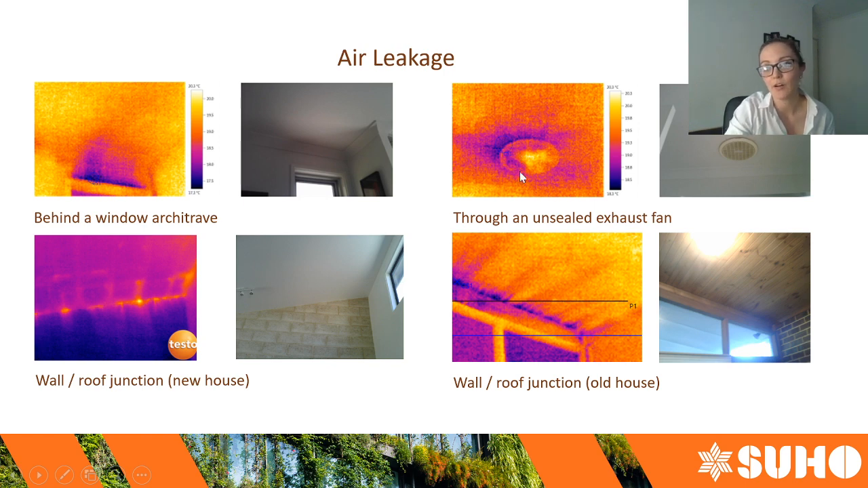This one here is an image of an oldish exhaust fan that doesn't have a damper on it. You can see the purple here around the edges, indicating some cold air coming through. This one is a wall ceiling join. I don't often see air leaks like this at junctions between walls and ceilings and wall to wall. They're usually pretty well sealed, even if there's cornice or square set joins. They're usually pretty good, but this one had some fairly bad air leakage coming down the wall, and this was a new house as well.